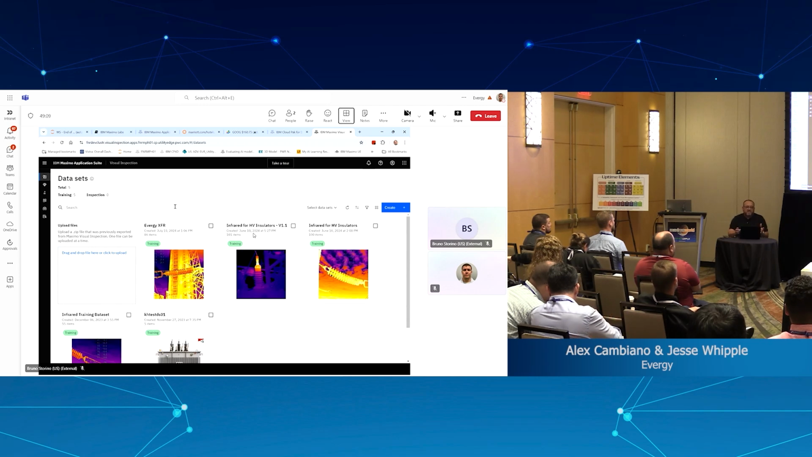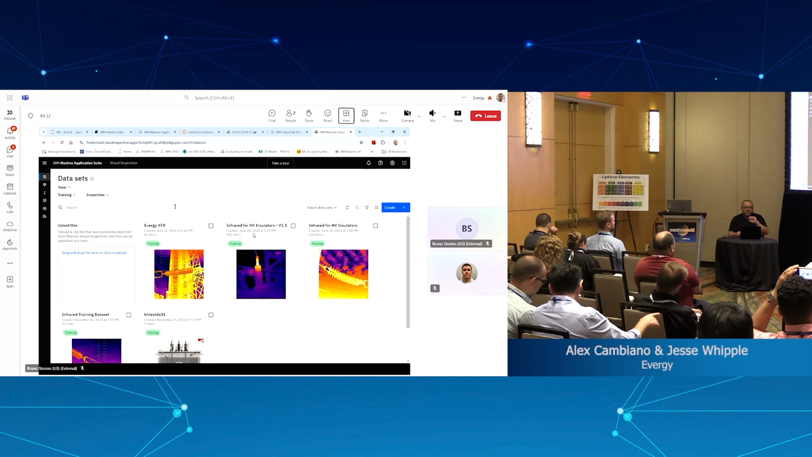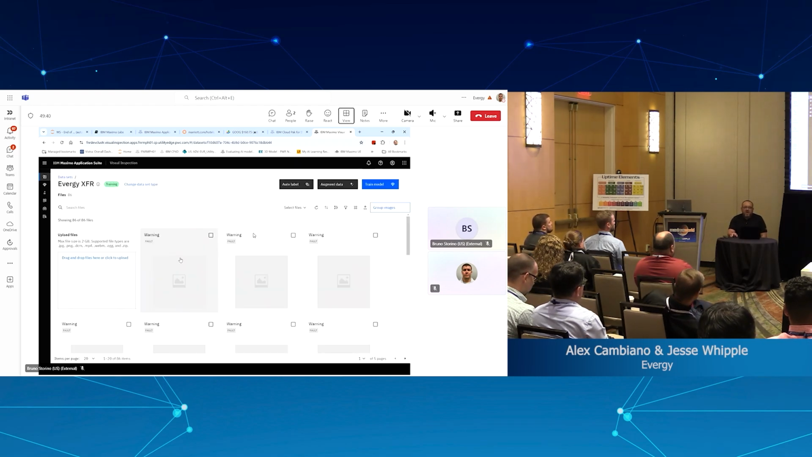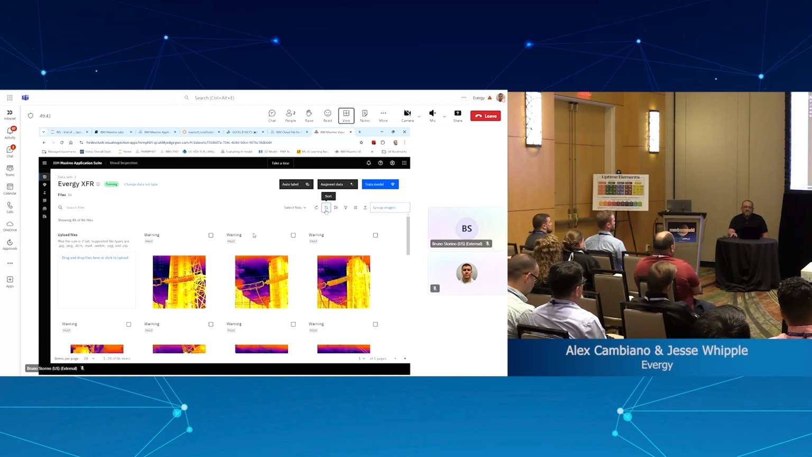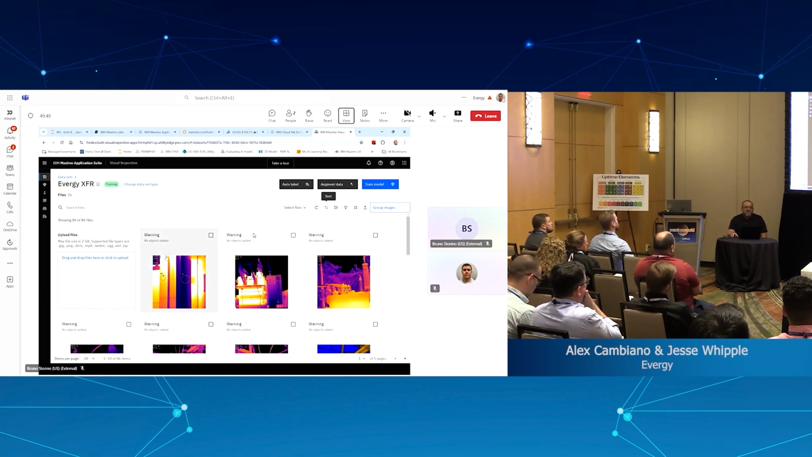So here are the data sets. You can create different data sets of infrared images. In our case, we had infrared images from different types of equipment, and we created this model mixing these different types of equipment. So the interpretation of the machine learning model is based on the delta temperature that is shown by the infrared spectrum. Okay, so we can open one of these models here and see the different types of equipment that were used.